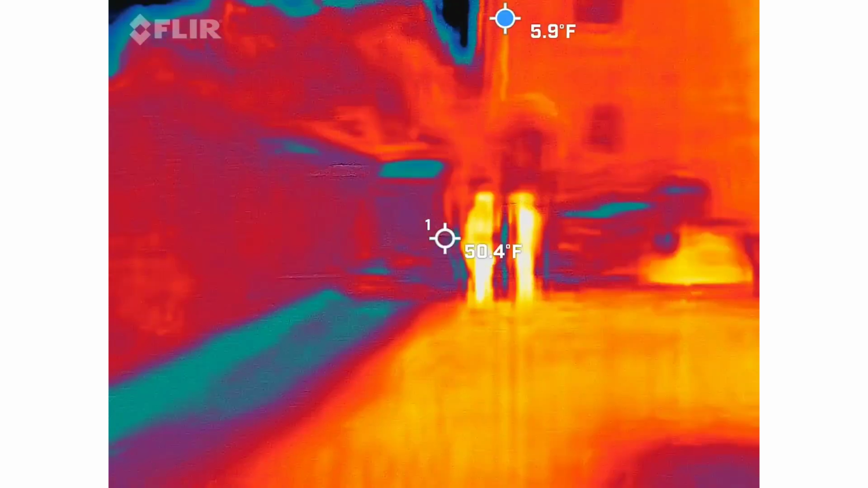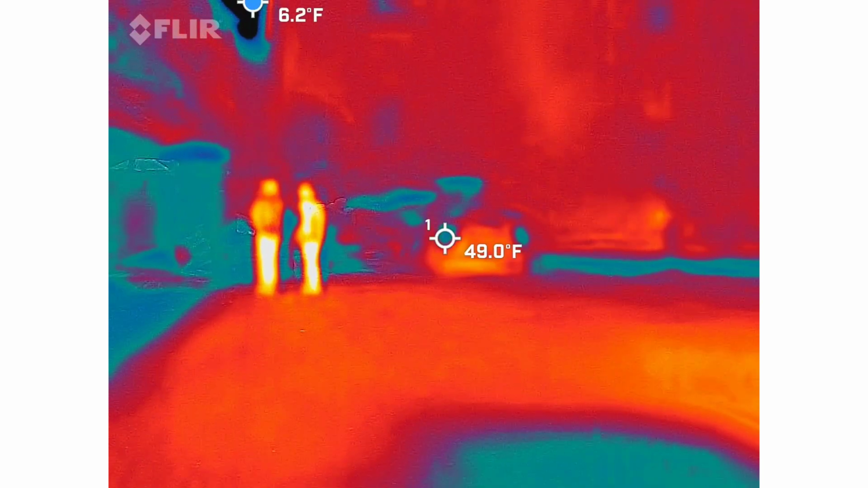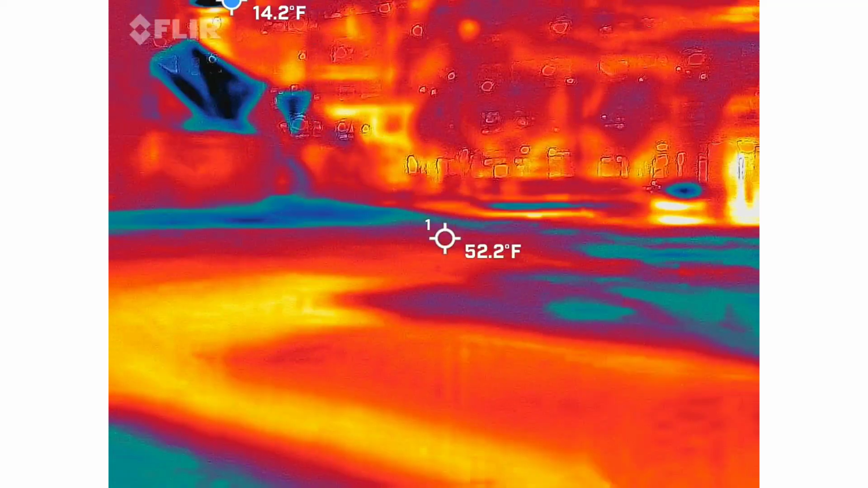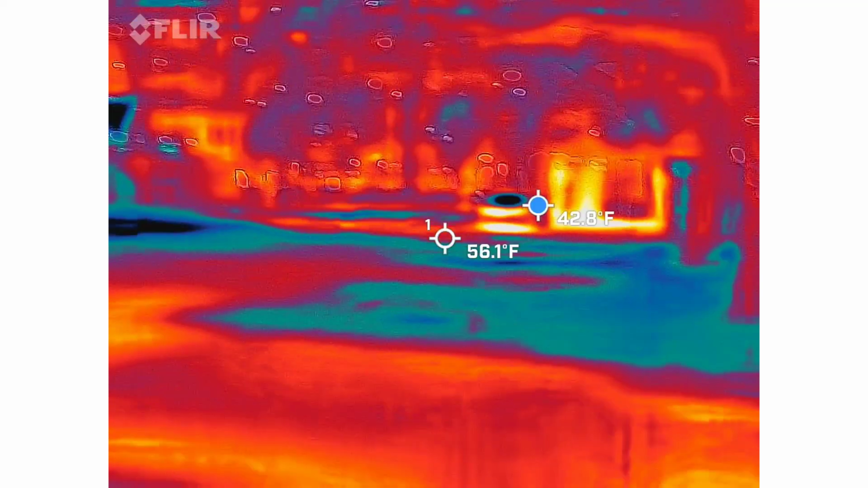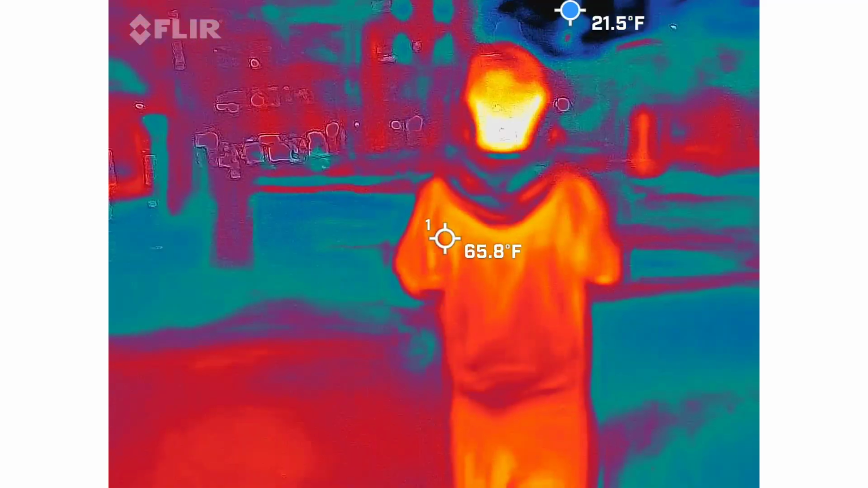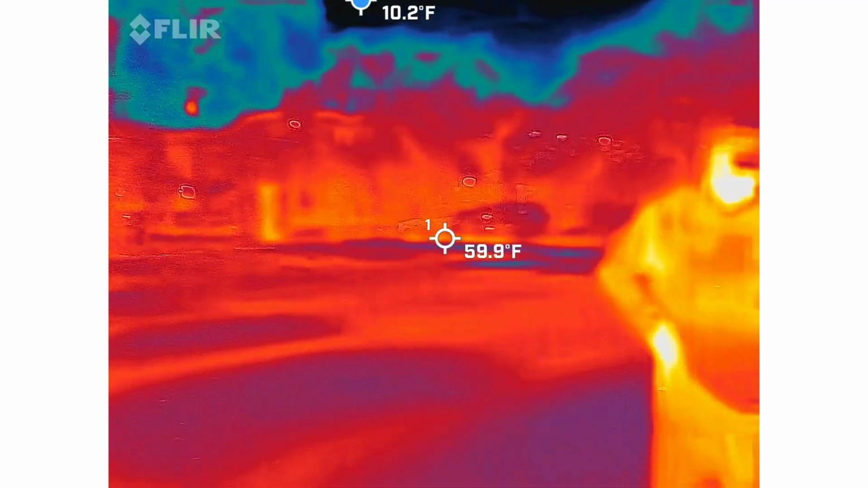Everyone's gonna go to the restroom now. It's funny. I'm sorry. Why'd y'all switch? Just because. You don't trust the guy with the camera? No, I wanted to do it. That was cool. I wanted to see the rats.